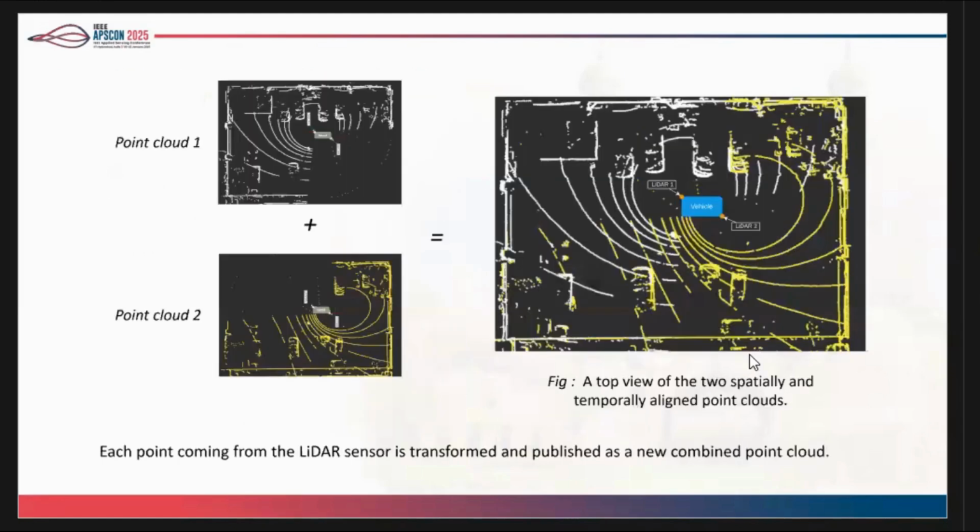So it looks something like this. When we mounted LiDAR 1 and 2 on the vehicle, we set the field of view in such a way that the LiDAR data which falls on the vehicle is neglected. So once the data from these two LiDARs comes separately and goes through our algorithm, it is now able to synchronize with respect to time and space and give a combined point cloud like that, which you can see on the right.